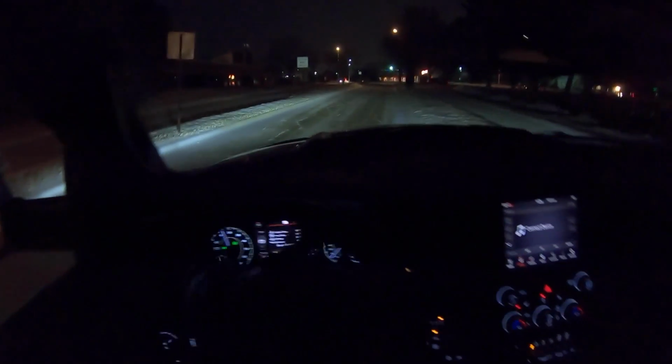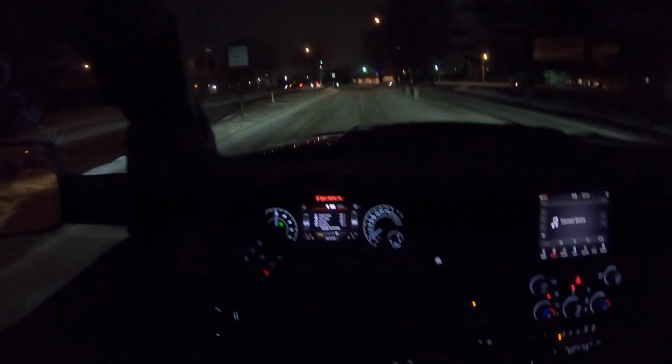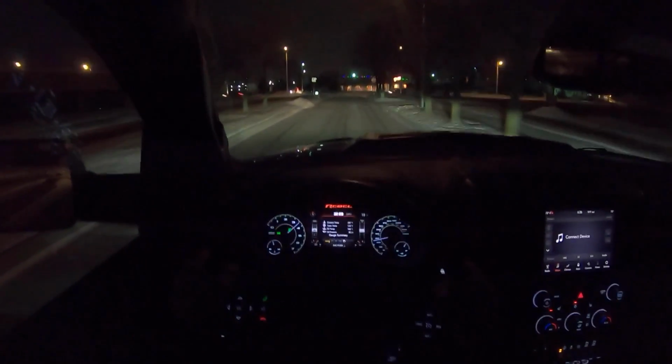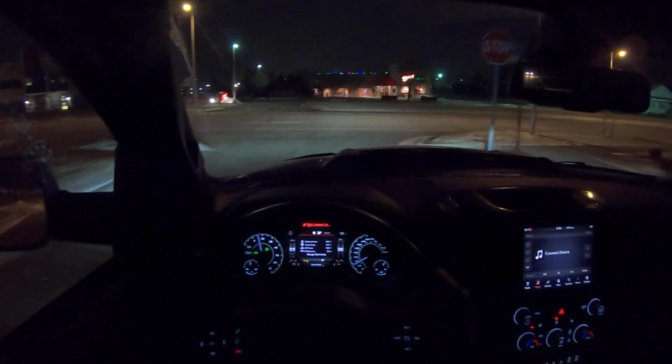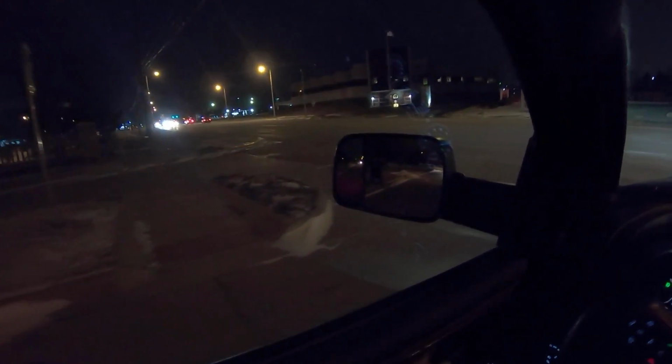Turning radius isn't the most impressive. I would like just a little bit more lock. But this engine and transmission are awesome. I love this power plant.